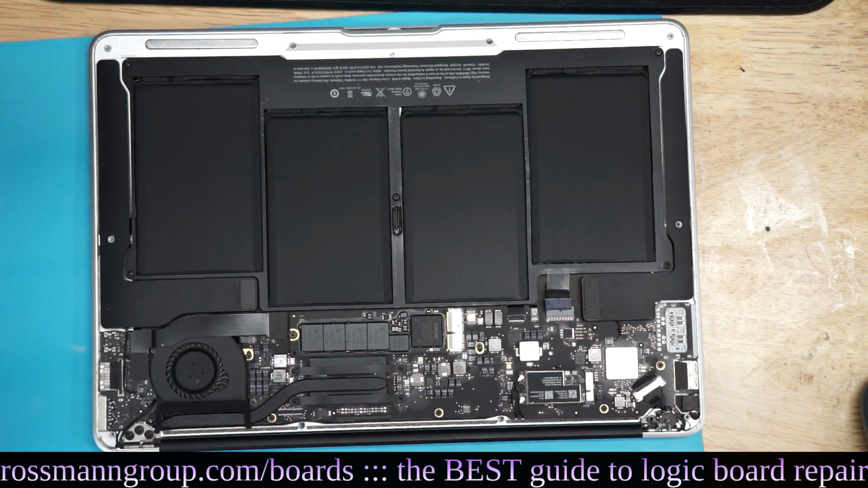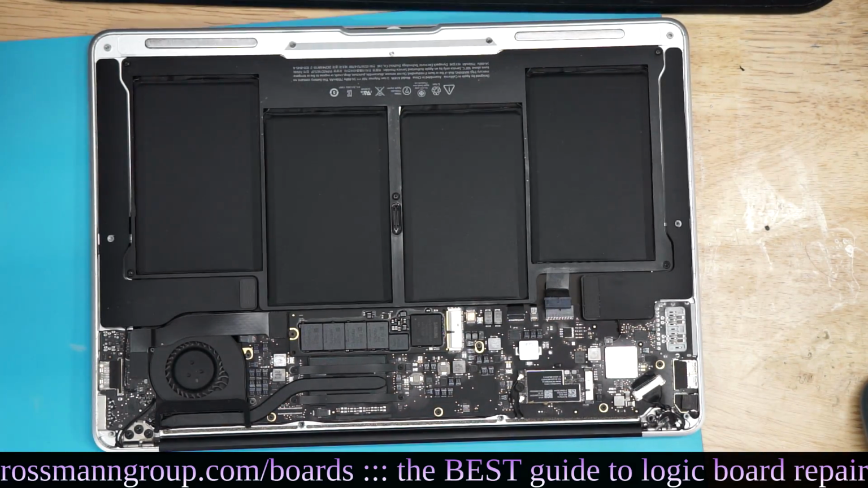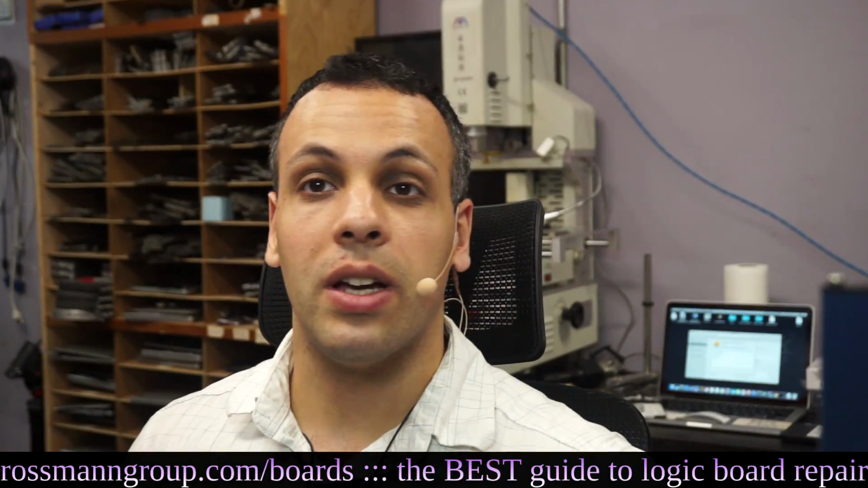So here we have a little MacBook. We're going to put our 18-volt charger here, turn it on, unplug the battery, and see how many amps are drawn. And it appears to be drawing 0.02 amps. 0.02 amps is indicative of a PM Sleep S4L failure.